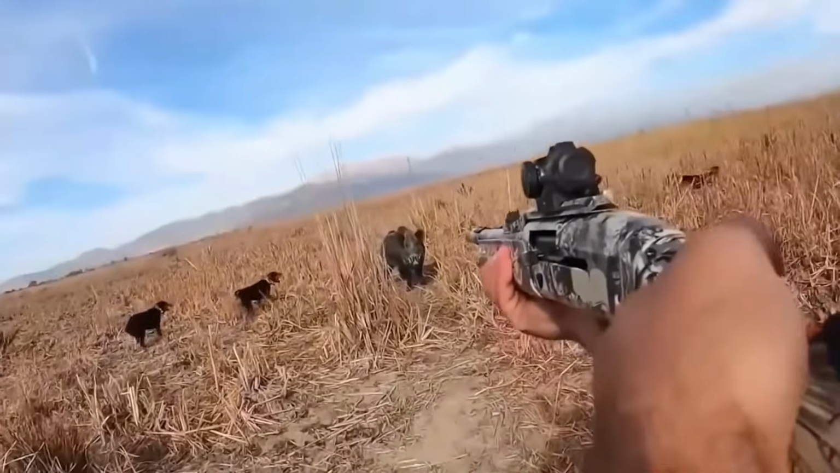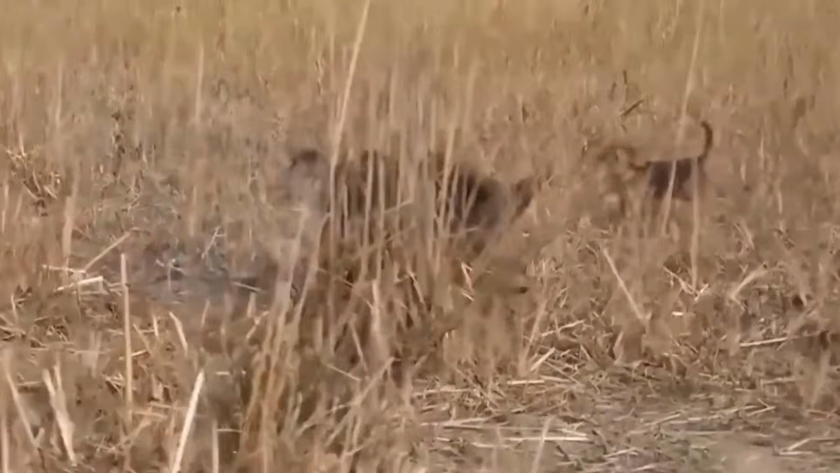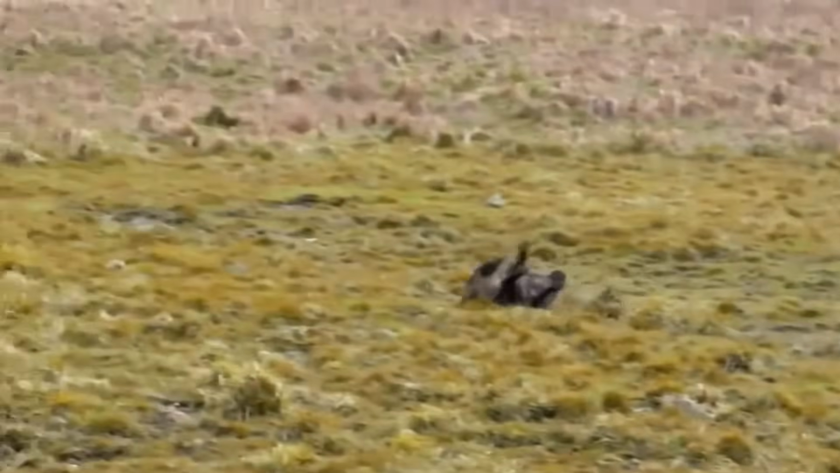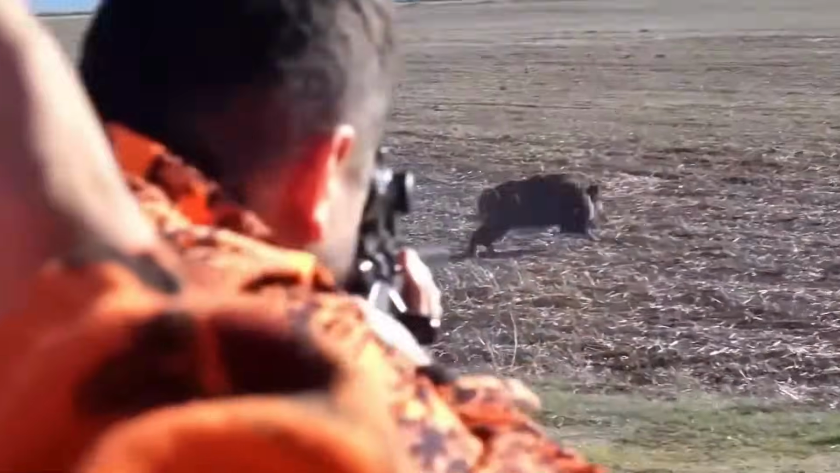A boar was tracked and taken down with precise shots. From Bascampana to Calabria's hills, boars use terrain to hide and destroy crops. A dog squad spotted a lone boar, stopping it with one shot.